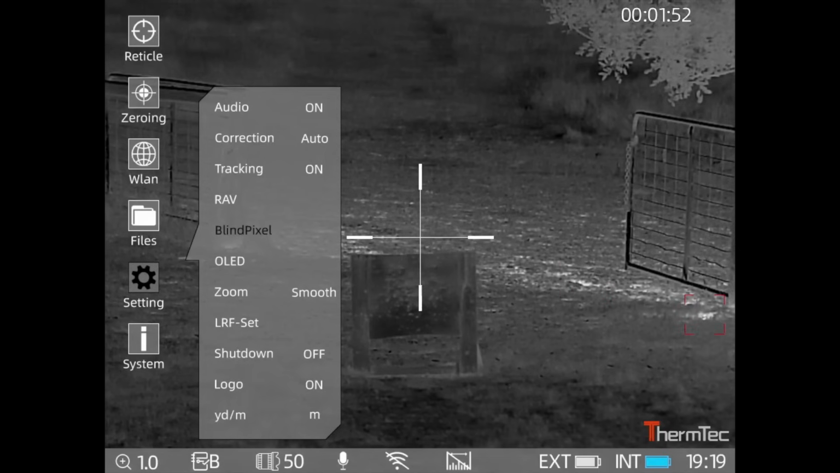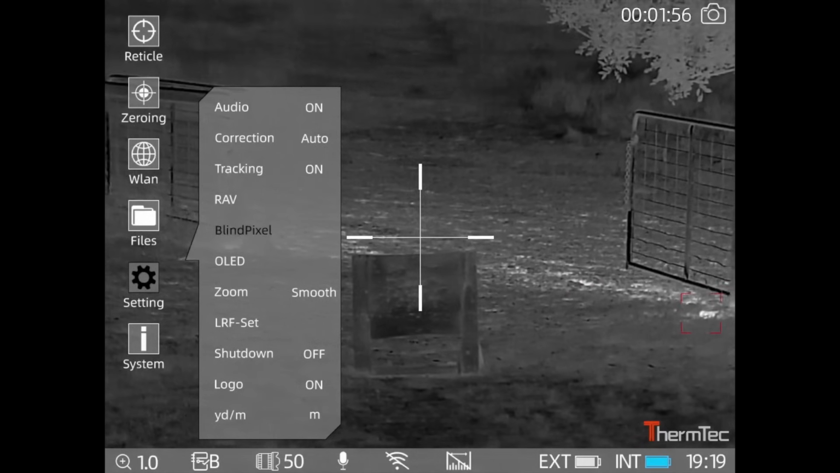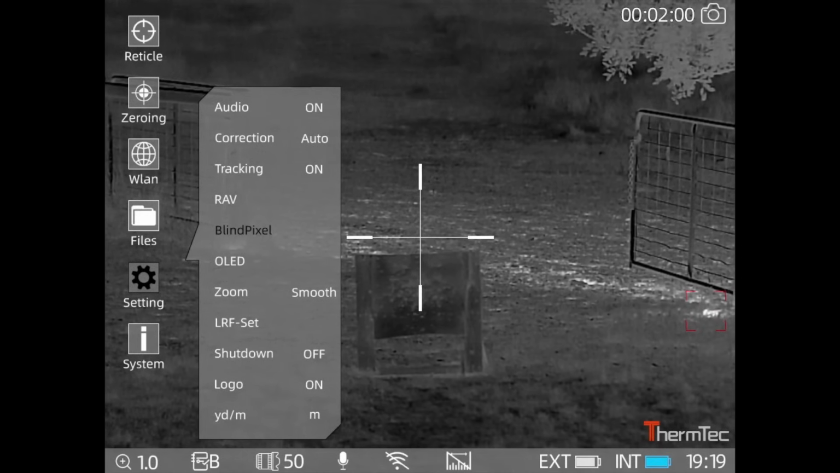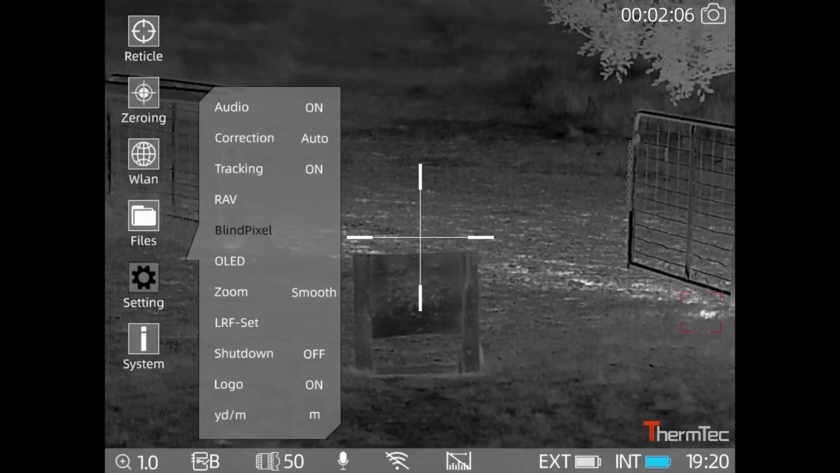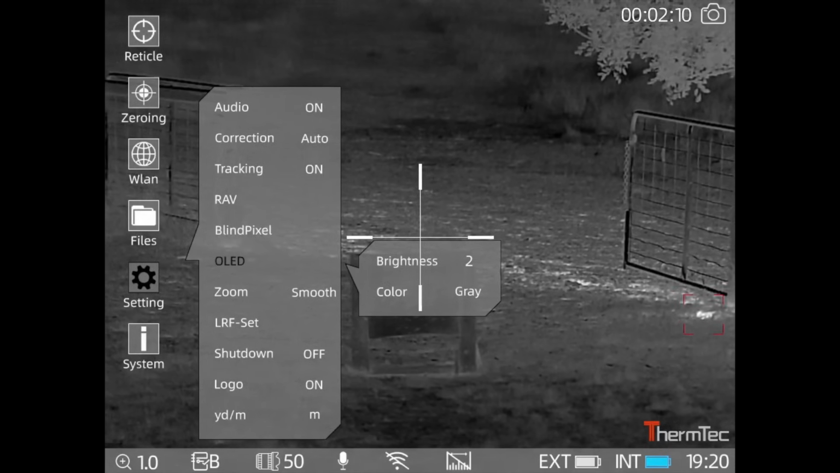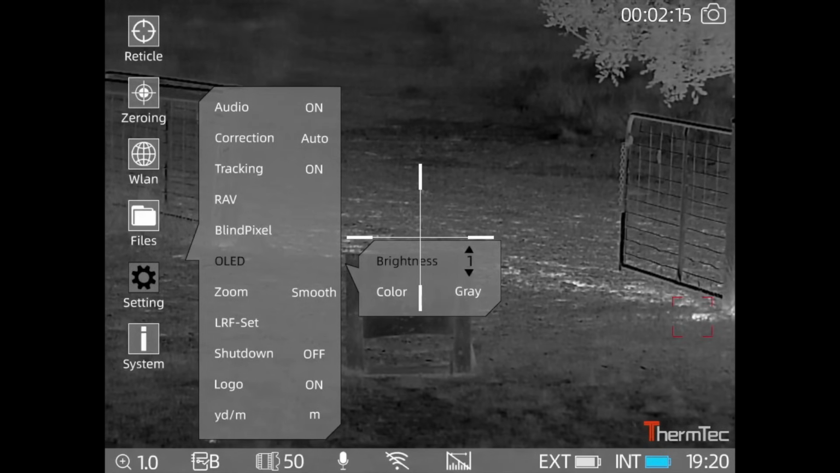Out of that, you got your blind pixel thing, so if you get pixels come up on the screen, you can go and move them across and actually either delete them or fix them up. You can change the OLED, this is your screen brightness. You got 5 brightness settings.